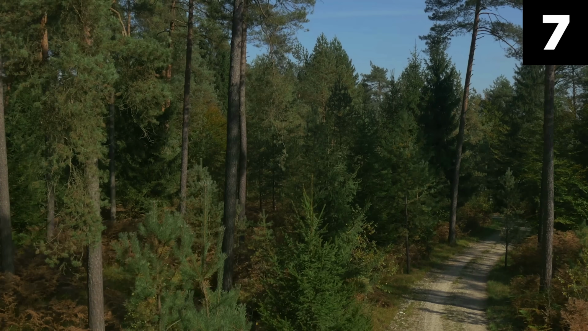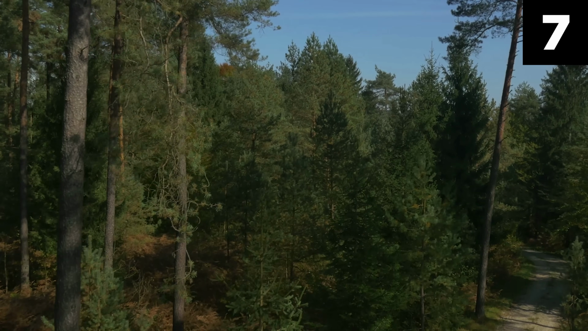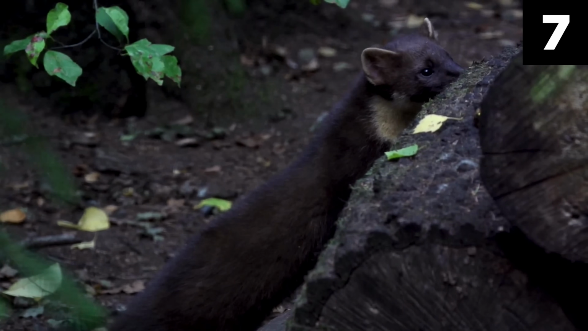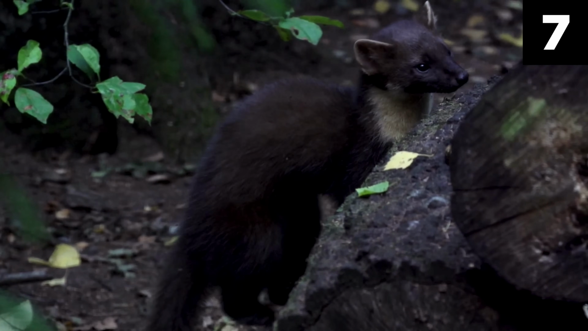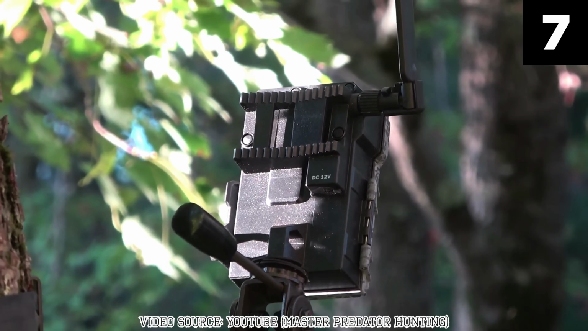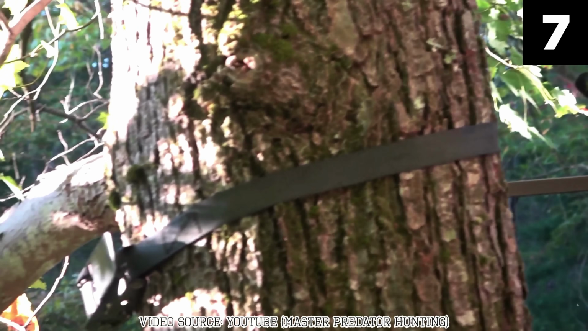Number 7. The Maine trail cam creature. In the dense wooded landscapes of Maine, where the wilderness remains largely untouched and wild, the occasional glimpse of something unexplained can ignite a frenzy of curiosity and speculation. Such was the case in January 2021, when a trail camera in Penobscot County captured an image that would baffle locals and stir the imaginations of many.